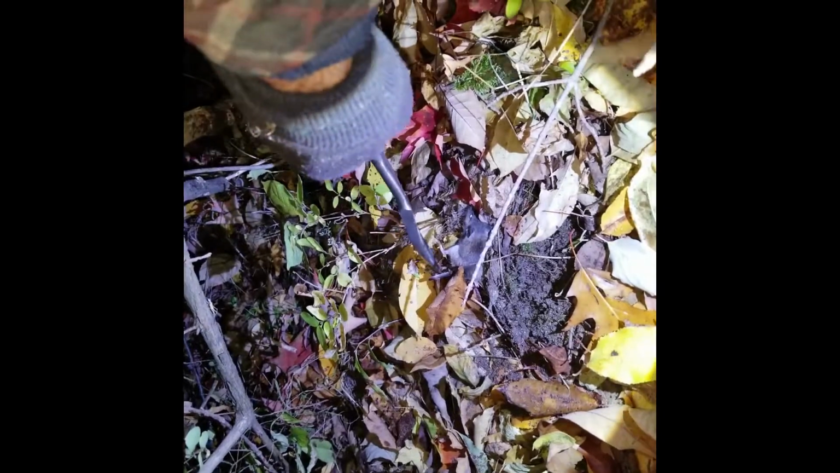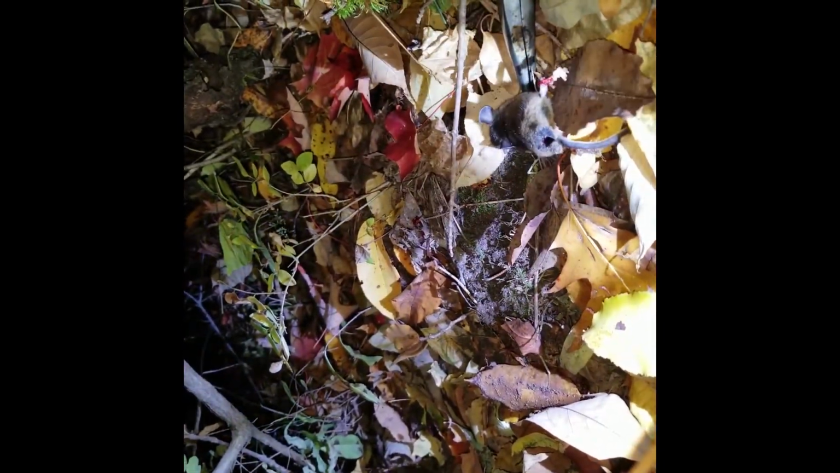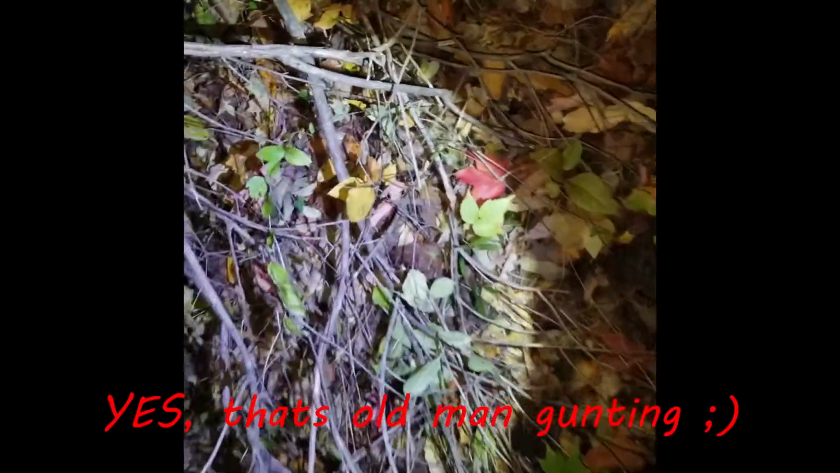Okay, it took me forever to climb in this here bush just to get this guy. Right there. Let's see where I got him. Well, that's where it exited. Yep, I might have got him in the butt. He came out his belly. Alright, I gotta get out of there. Yeah. Let me show you.